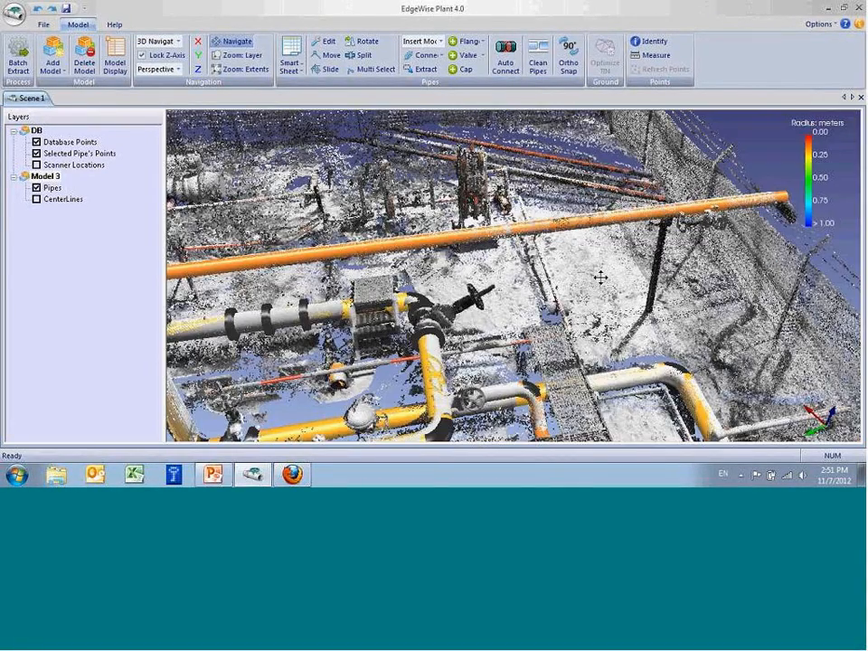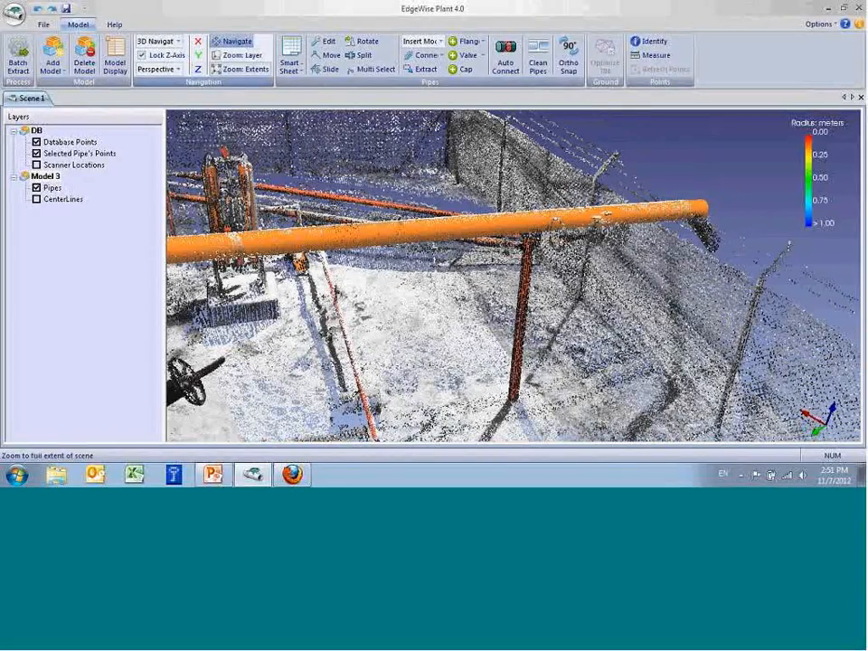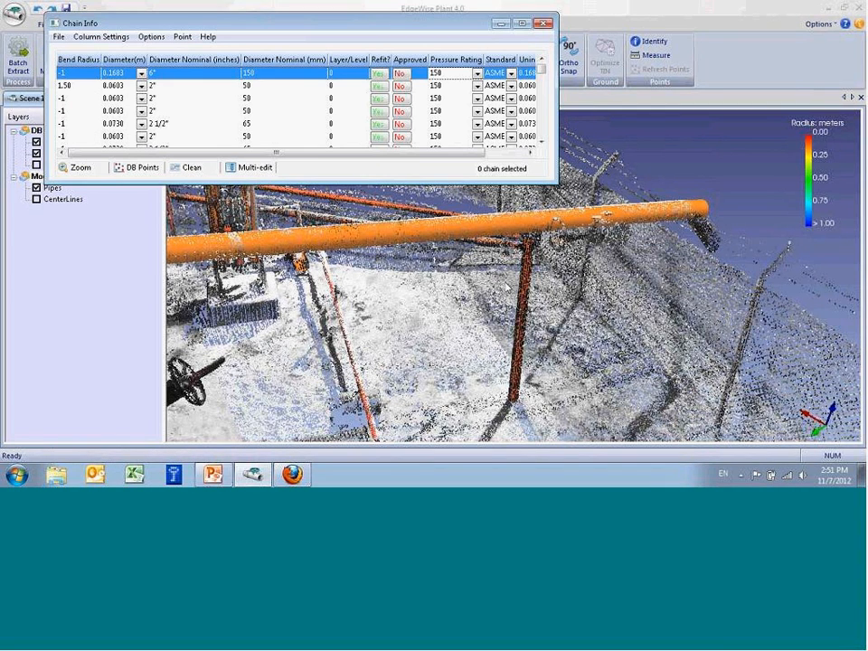All right, let me show one last thing. I talked about the demolition tool. I just want to show that to you real quick. Select a pipe. This takes a little bit of time on longer pipes.